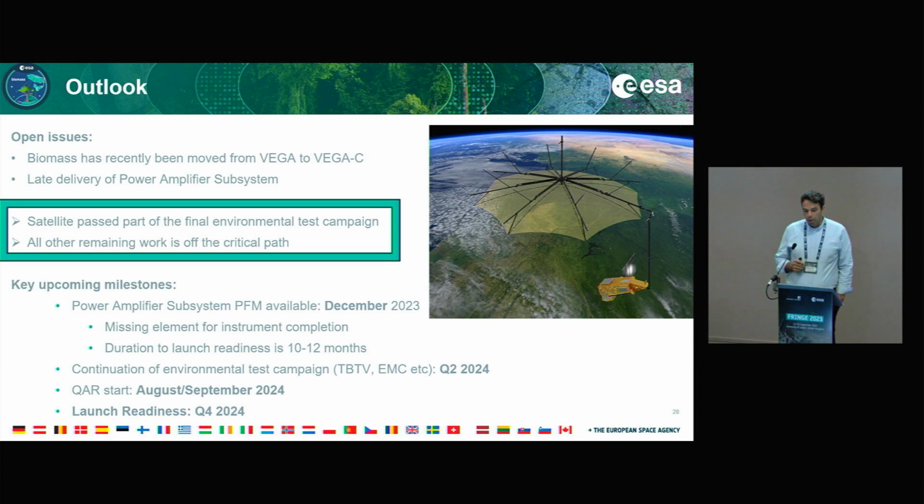With a bit of luck and confirmation of the availability of Vega C and its return to flight, as I think was mentioned yesterday, Sentinel-1C will be the first passenger, and hopefully Biomass will be the second or maybe the third passenger. This will be confirmed hopefully in a few weeks' time, and then we should have Biomass there, hopefully in 2025, and later in 2025 we should be able to deliver products to users. So this concludes my presentation. Thank you.